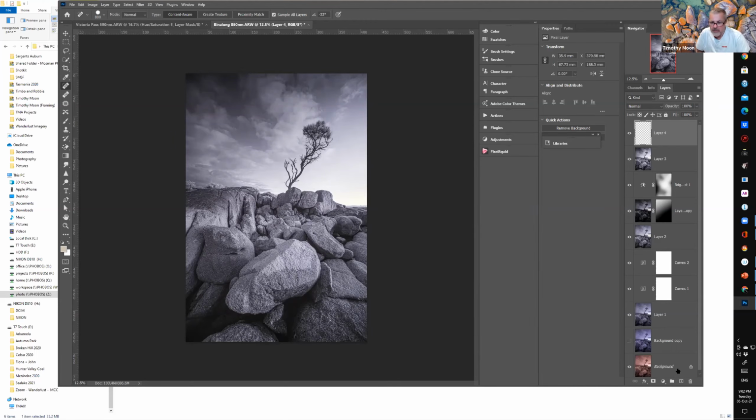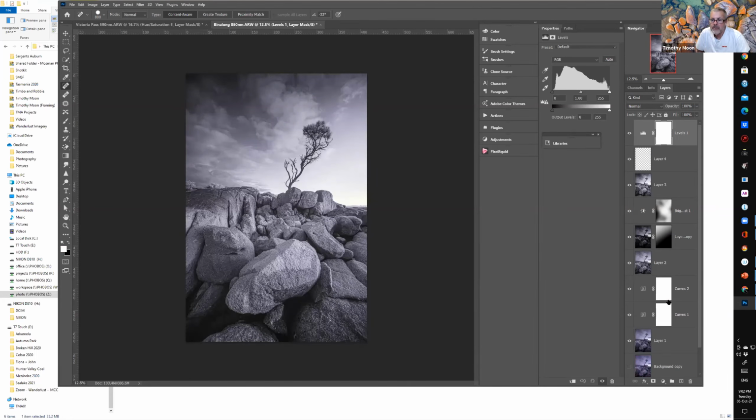So the other thing we might do is just have a look at what the levels is looking like. So at the moment with the histogram, the whites are pretty much on the edge, but the blacks are in a bit, so I can afford to bring the black slider in a bit, which just crunches up the contrast a little bit. And I could have a go at bringing in the lights and see what that does. But yeah, so that's all right. So bringing in the lights and the darks a bit just helps to punch the image out a little bit. But it's still a little bit flat in the middle.